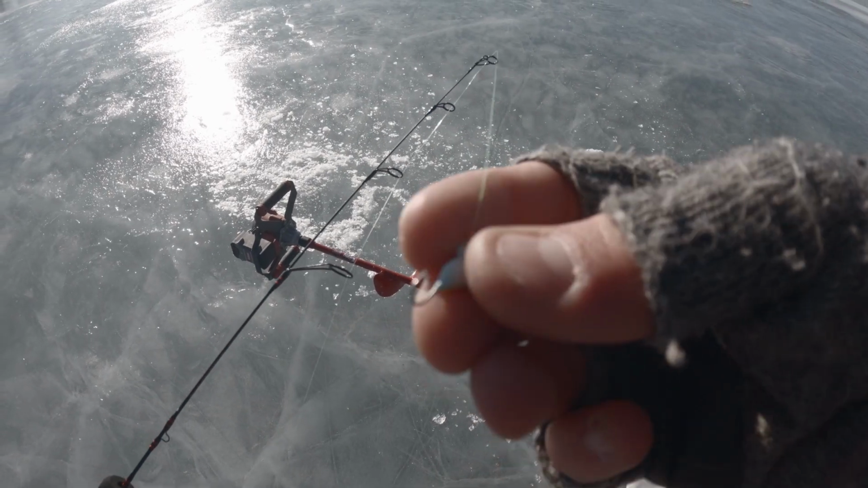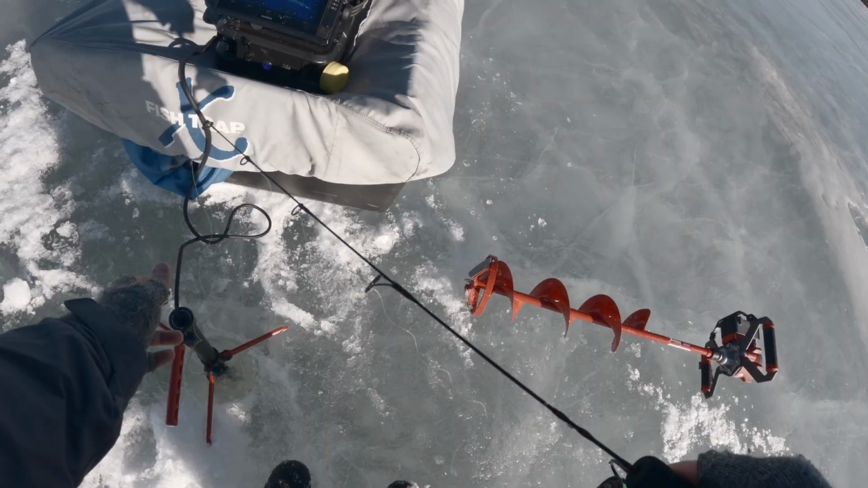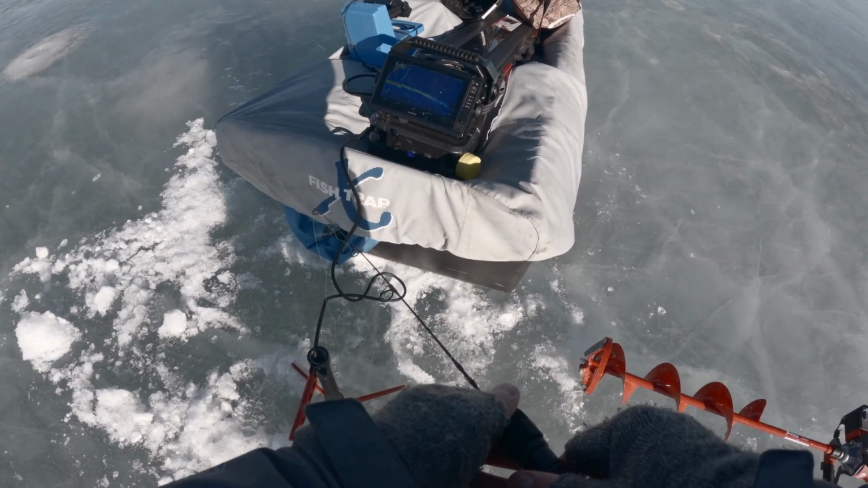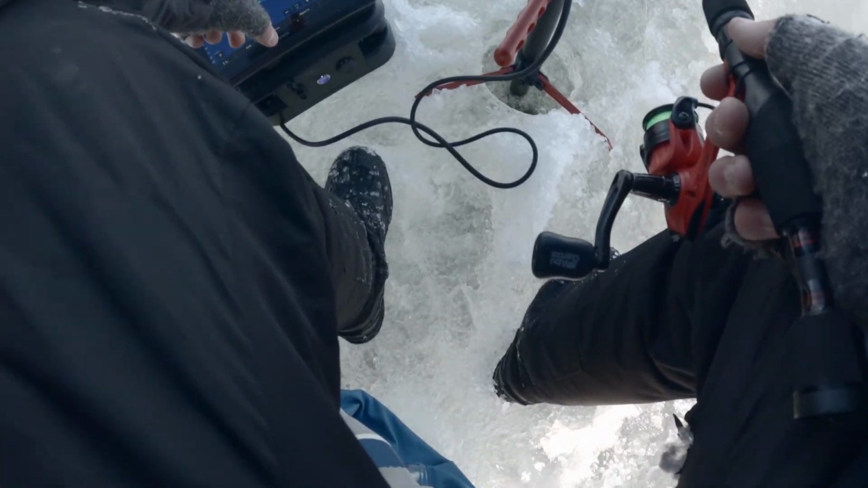I'm gonna be fishing with a little tungsten jig again with a waxworm. We've got a fish on Livescope coming in. We'll see if we can get him. At least we saw a fish on Livescope. That's pretty fun. Move around a little bit here and see if we can get on him.